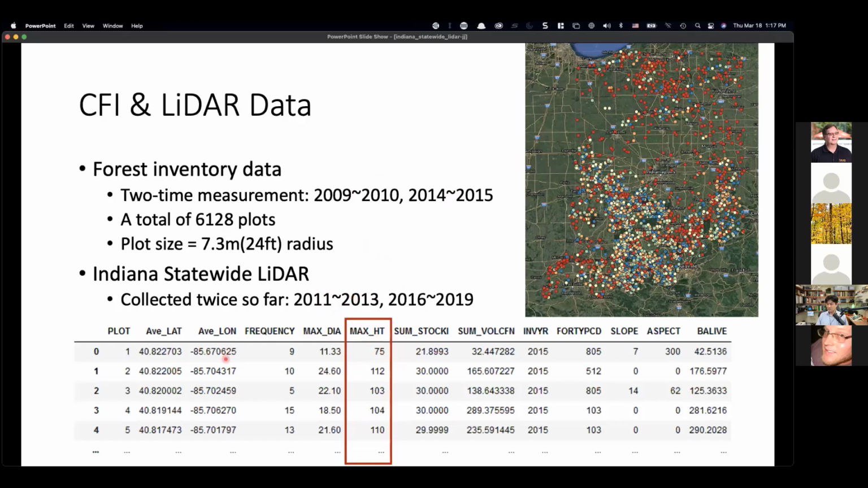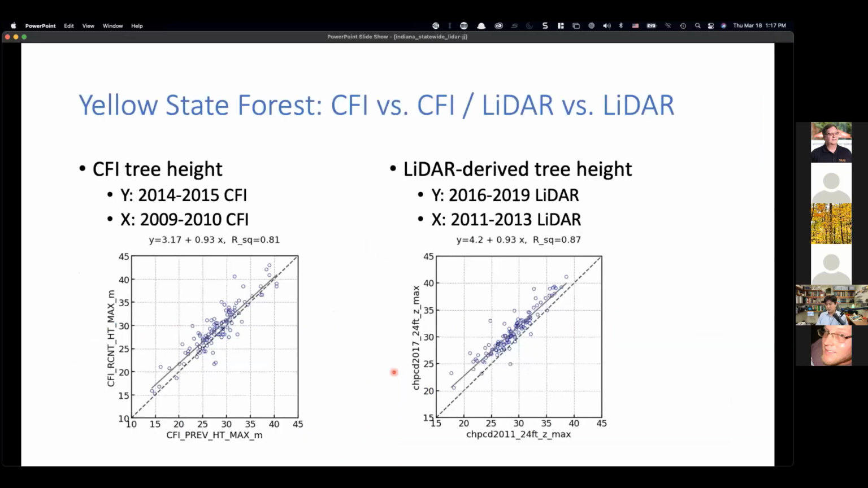So you can see that for each plot we have a height measurement over there. What we are trying to do here is see how much growth we have just looking at the CFI data. Here X is CFI data collected in 2009 and 10, Y is in 2014 and 15. We're going to see this kind of trend, and when we look at the same plots using the LiDAR data, you can see that this fit is much tighter.